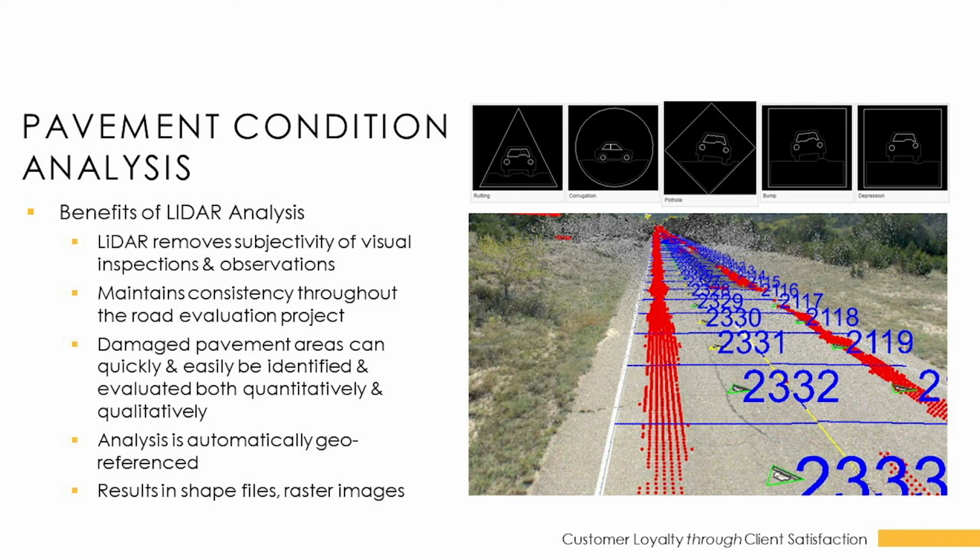We can put it in a shapefile format for consumption in a GIS environment. We generate these raster images, which are very user-friendly and easy to interpret. They're color-coded based off of the severity of the depressions. We can also generate custom reports in terms of volumes of depressions and things like that.